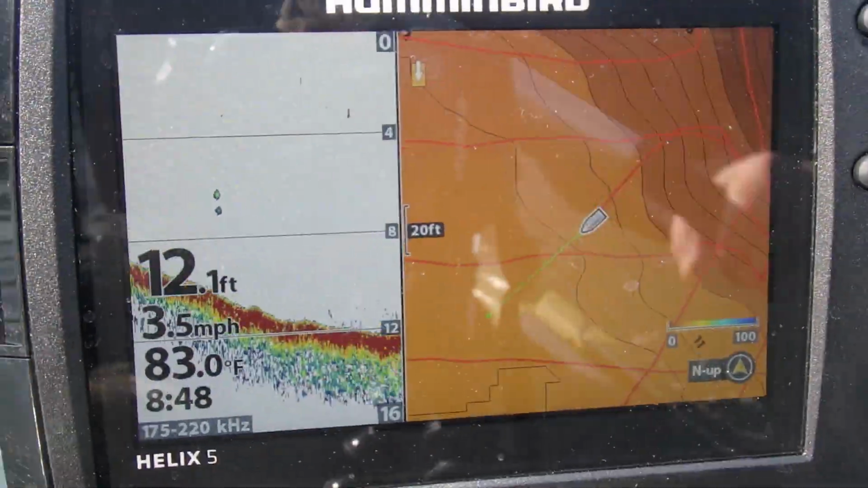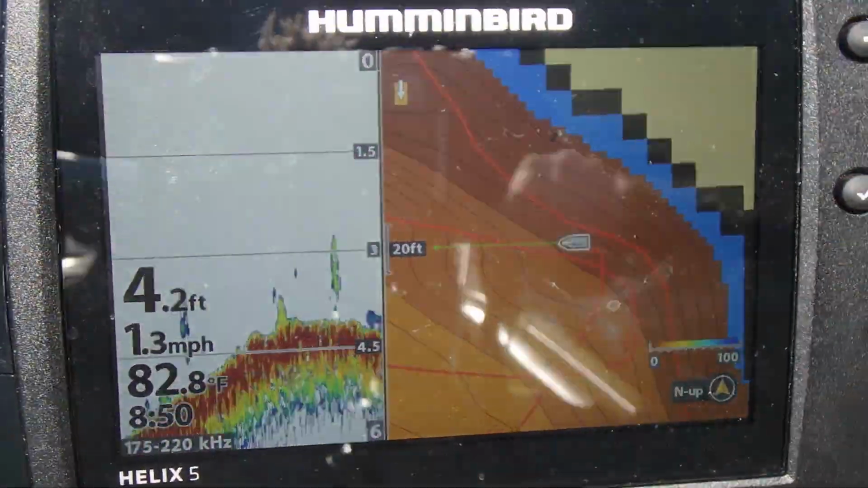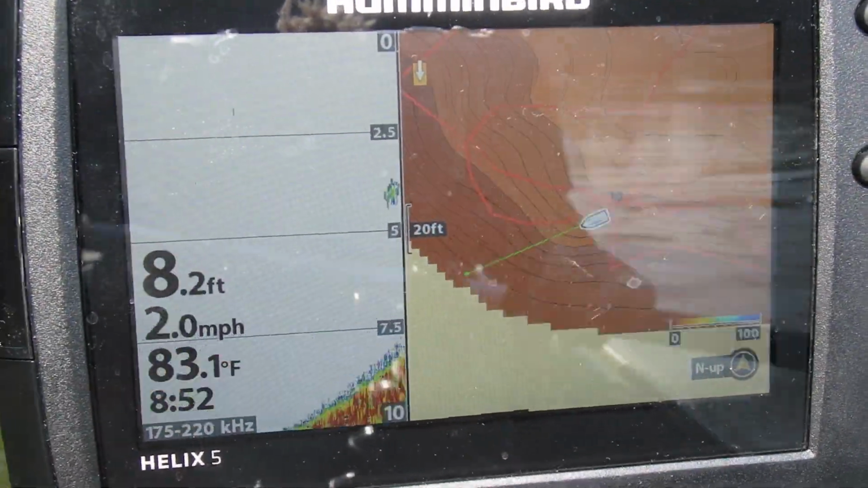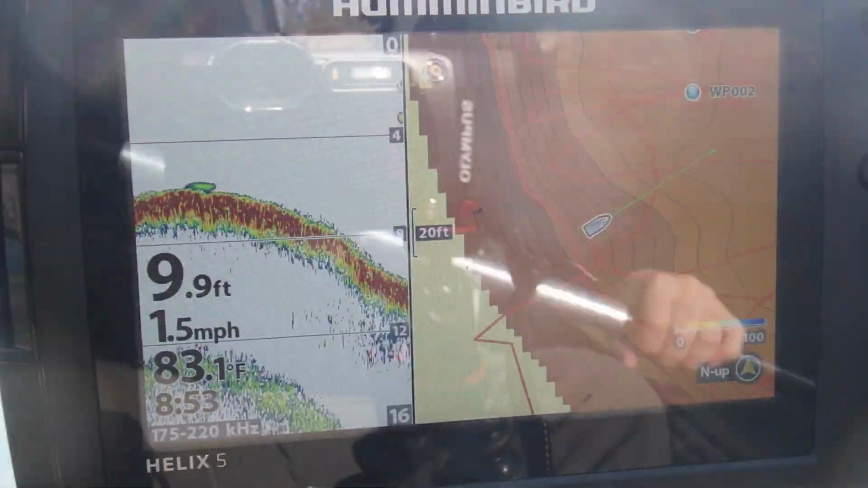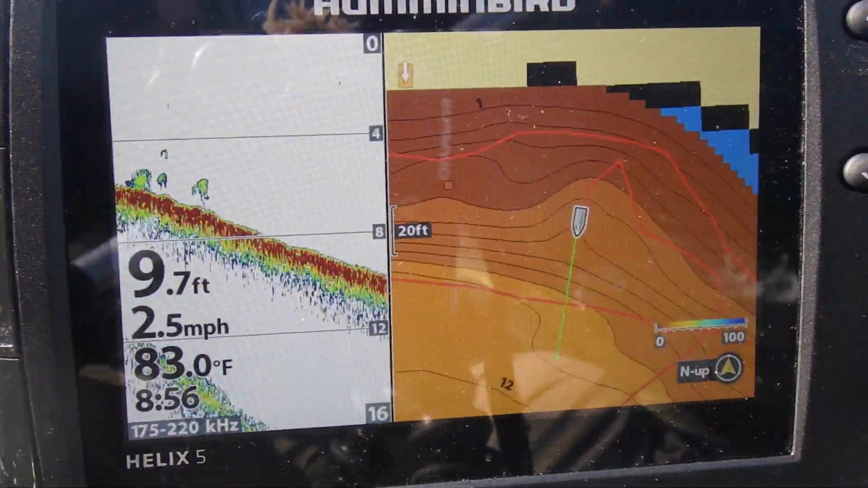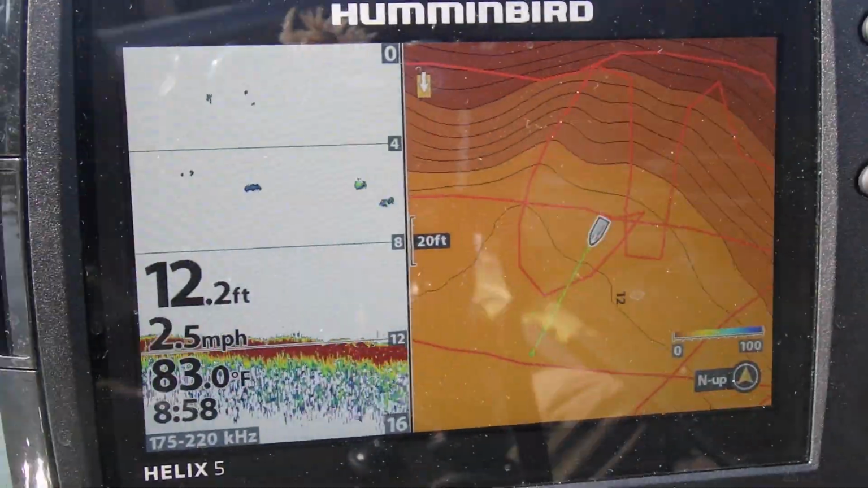You'll notice that I concentrated more specifically on a couple of areas because either the way the angle's laid, I didn't get good coverage, or something was going on, so I wanted to make sure that I got a good representation in that area. If you find something specific, like that little hump or something else, and you want better mapping in that area, the more you concentrate on it, the more accurate that map will become.